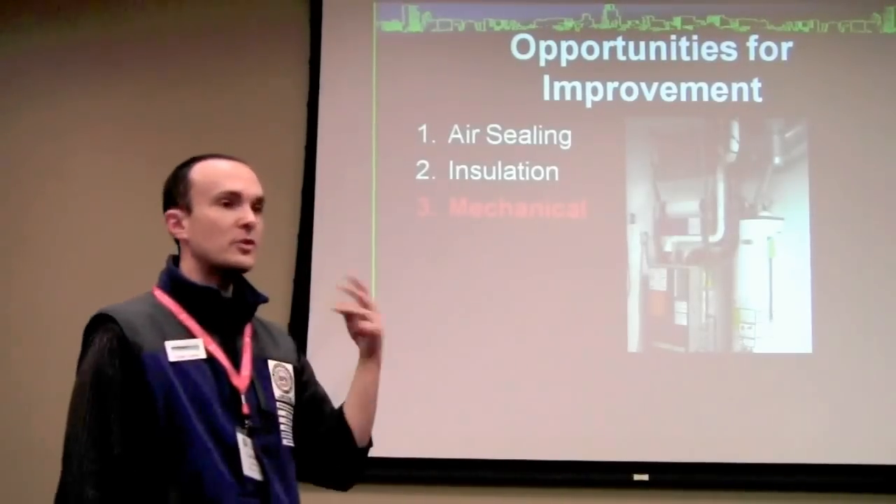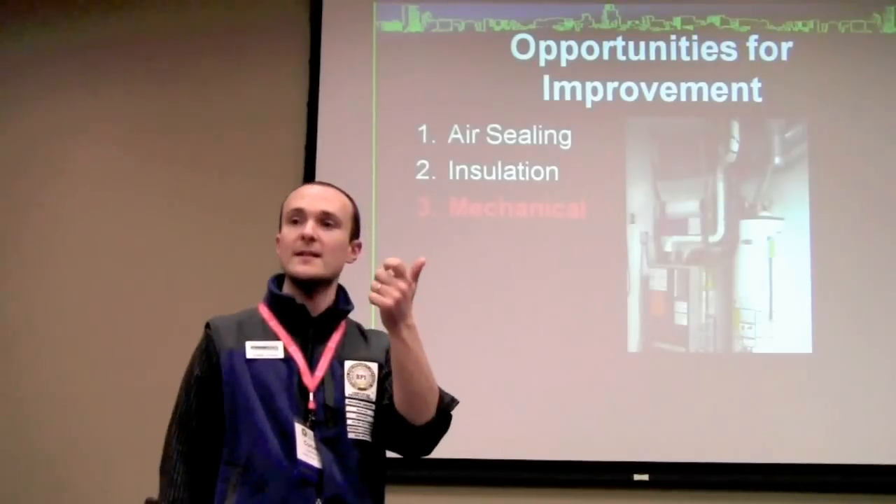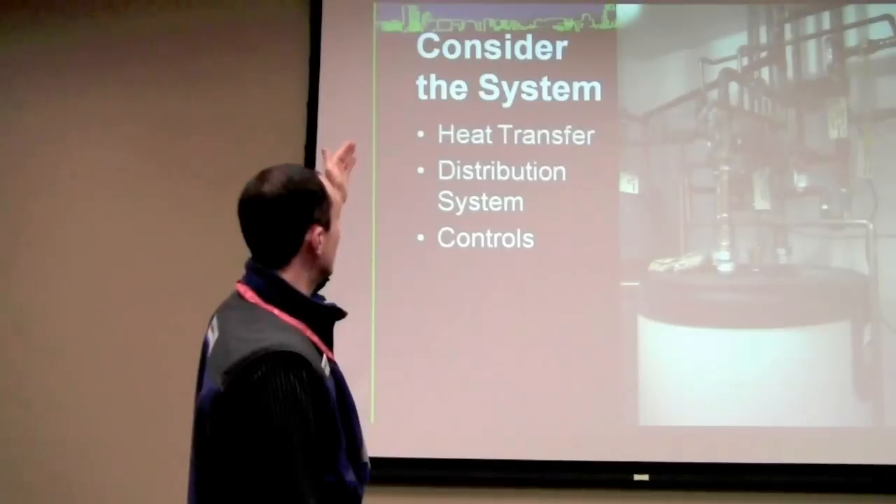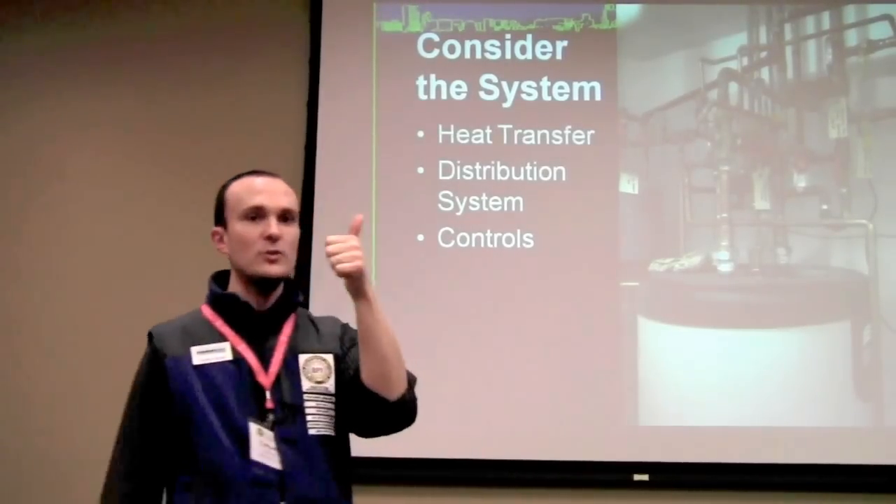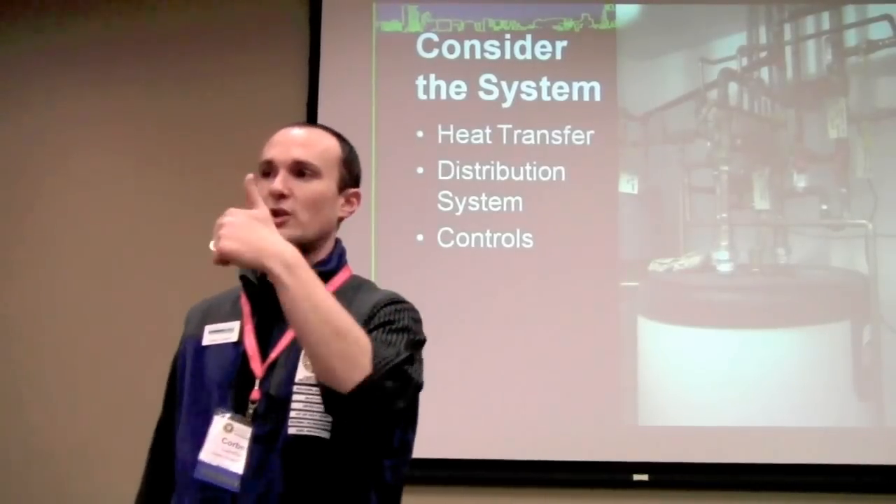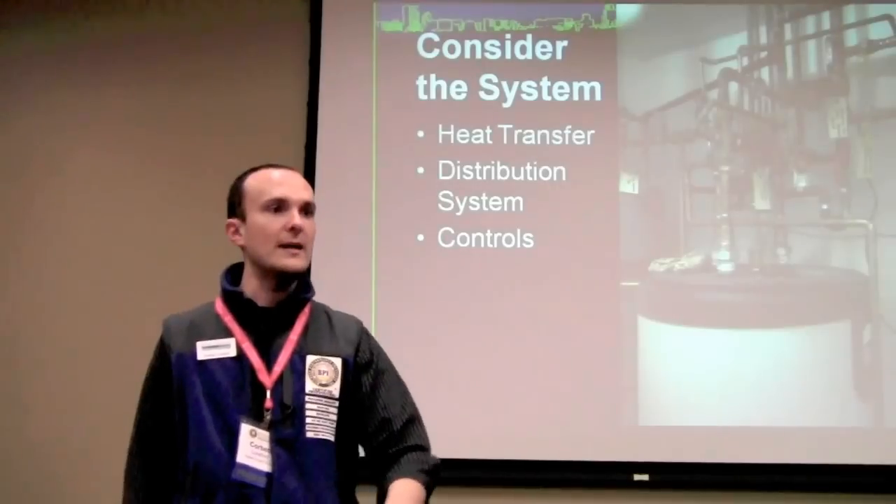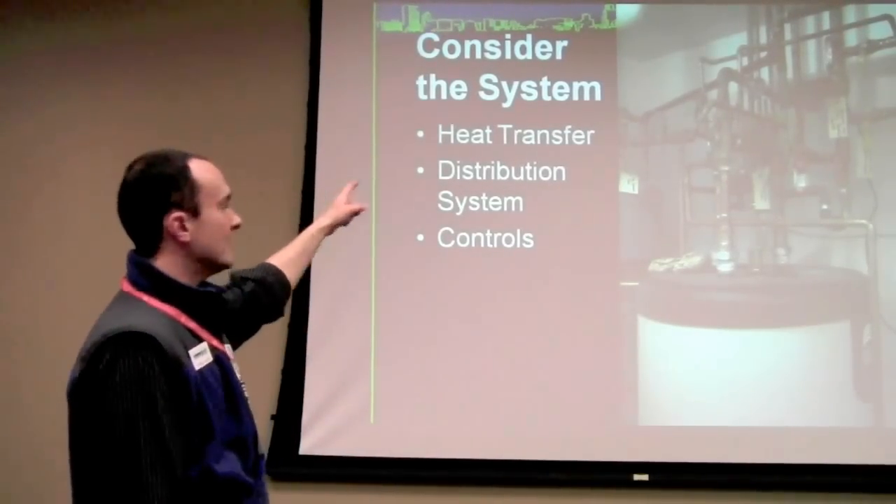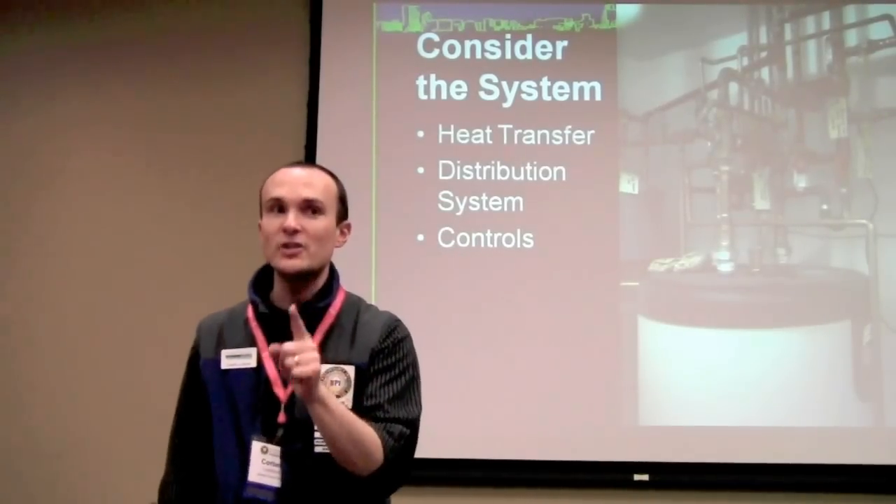Now we get to the third opportunity for improvement. I'm about to finish up. Mechanical systems. Once we've done the air sealing and insulation, and only then, do we look at the mechanical systems. Mechanical systems want to control each of these individual components inside the system. We've got the heat transfer system. In the furnace, that is the heat exchanger. In a water heater, it's the heat exchanger inside the tube, right? In the AC coils, et cetera, we want to make sure that all that stuff is controlled, that there is insulation where it's supposed to be, and where there's no insulation where it's not supposed to be.